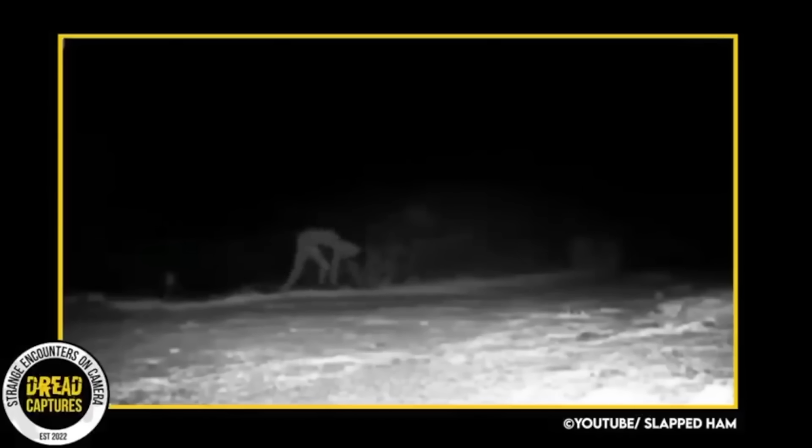The Rake's origins can be traced back to the early 2000s, when stories and alleged encounters with it began circulating on various internet forums. Recent sightings of the Rake have been rare, making this new trail camera footage particularly intriguing to enthusiasts of cryptozoology. As the video started to gain popularity, the debate over its authenticity heated up.